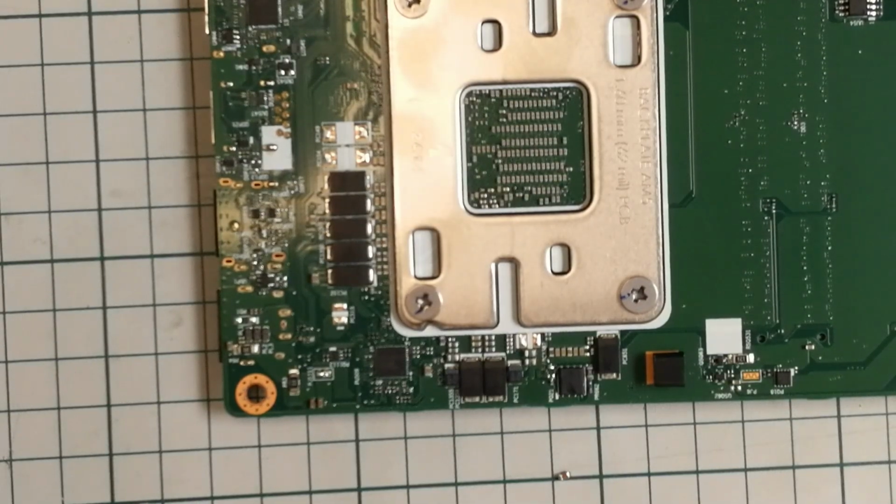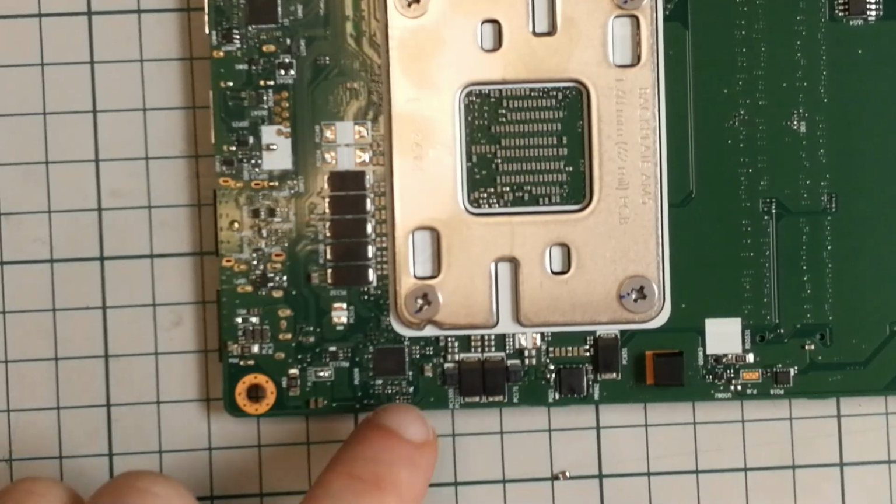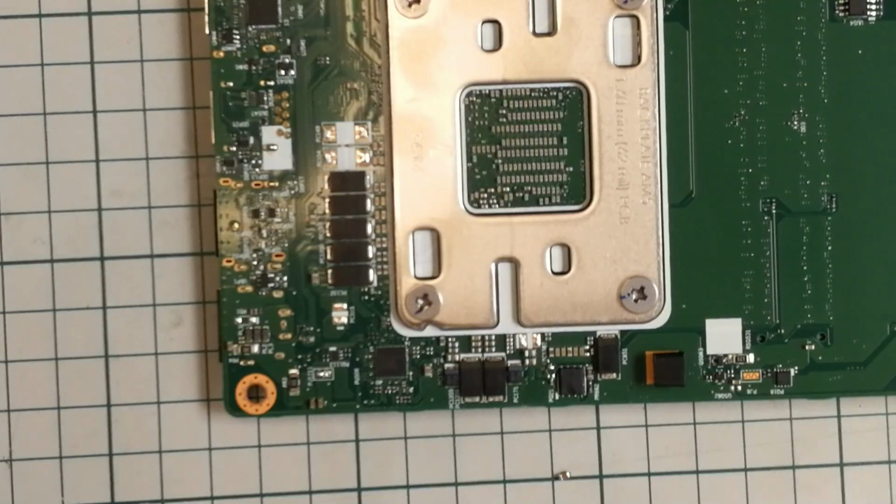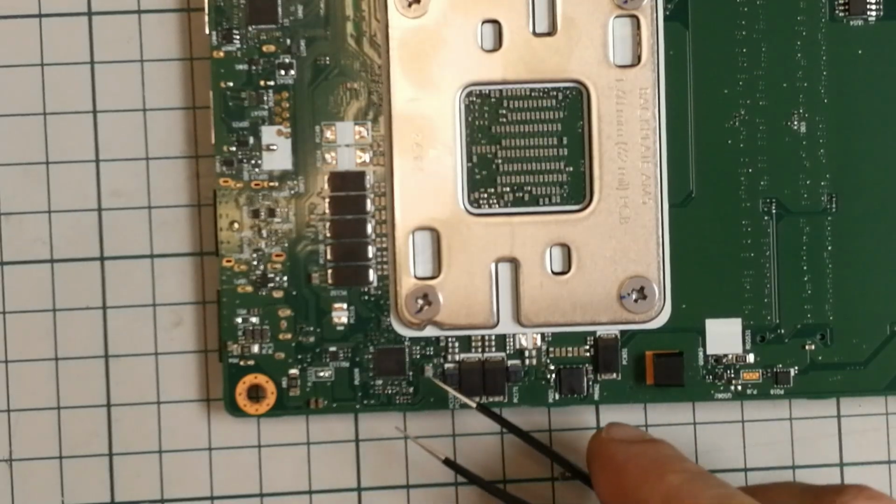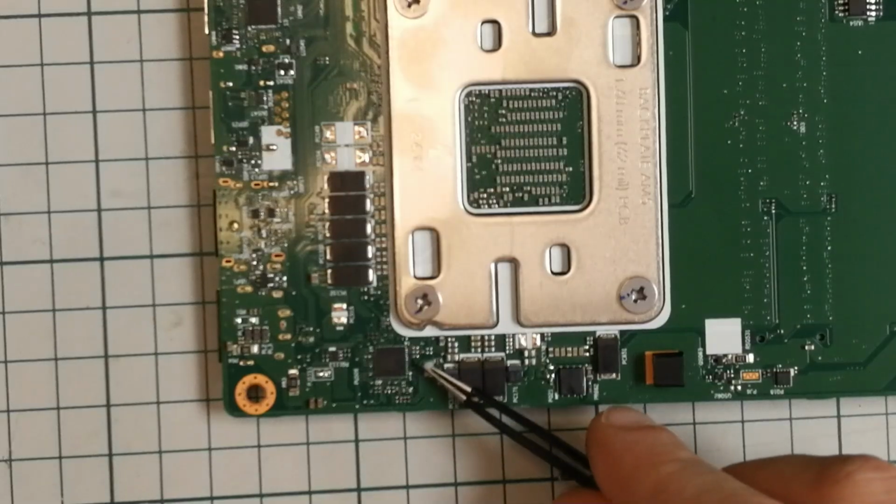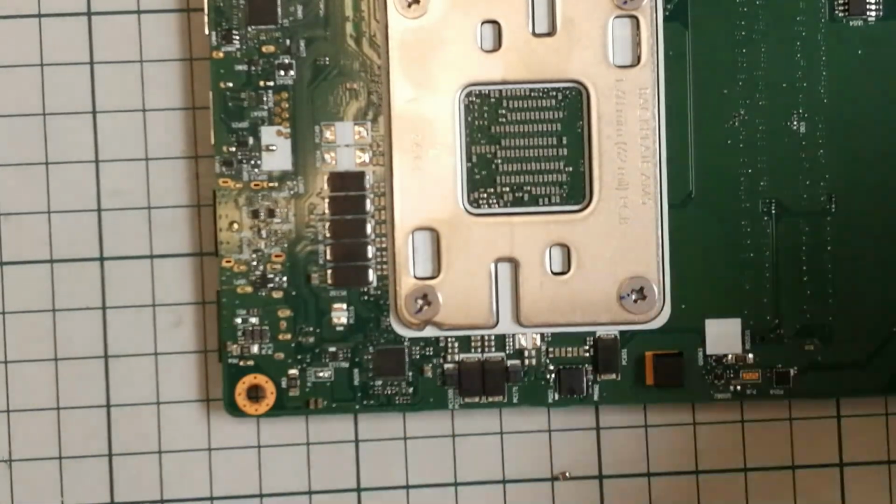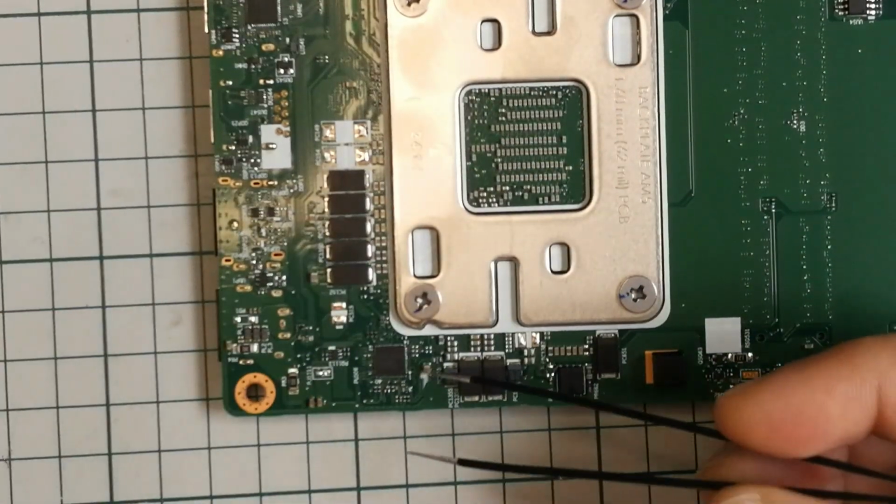Yeah, probably will take some flux out. Let's try and take the second capacitor out now, which will probably do the same stuff. Let's try some flux on the tweezers. Now that was a bit too much flux. Come on. Come on.